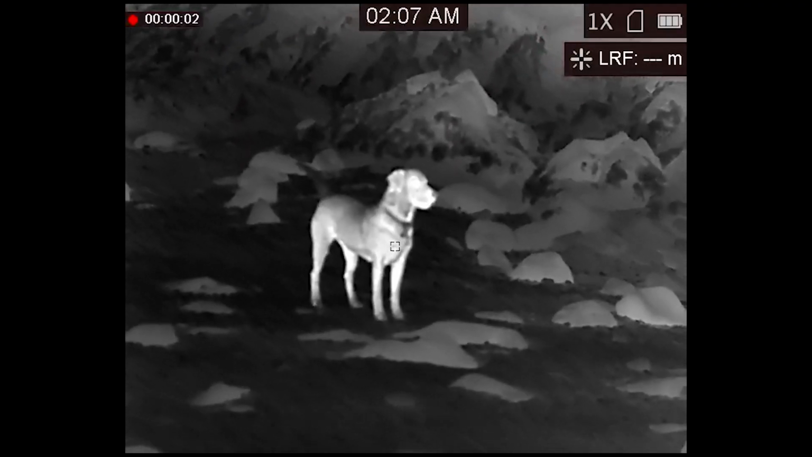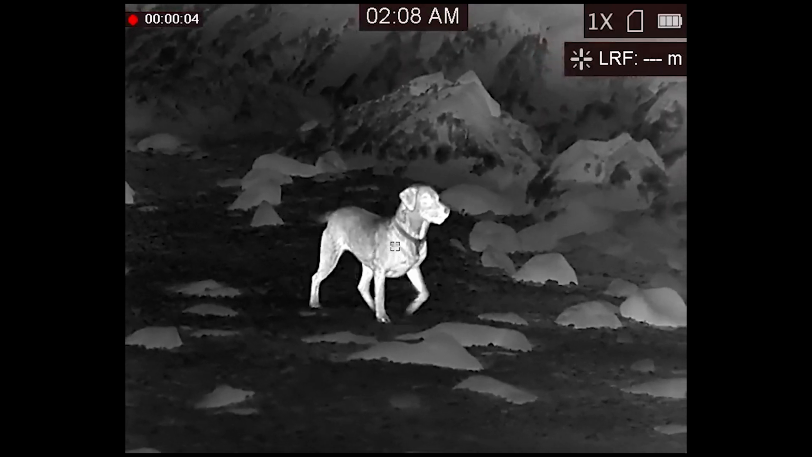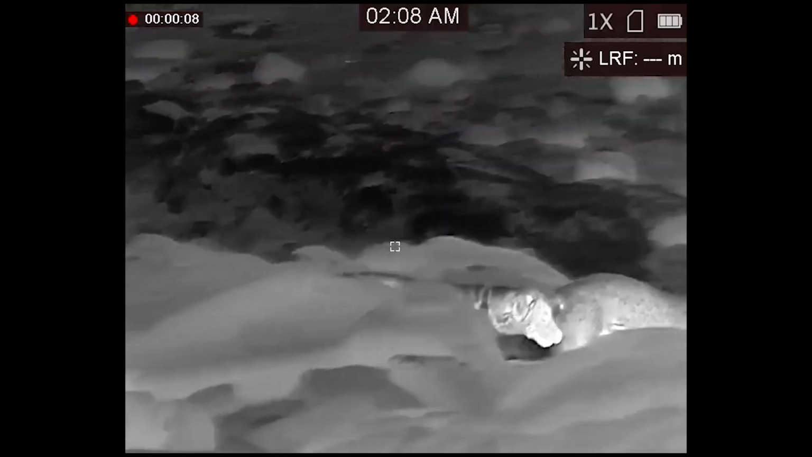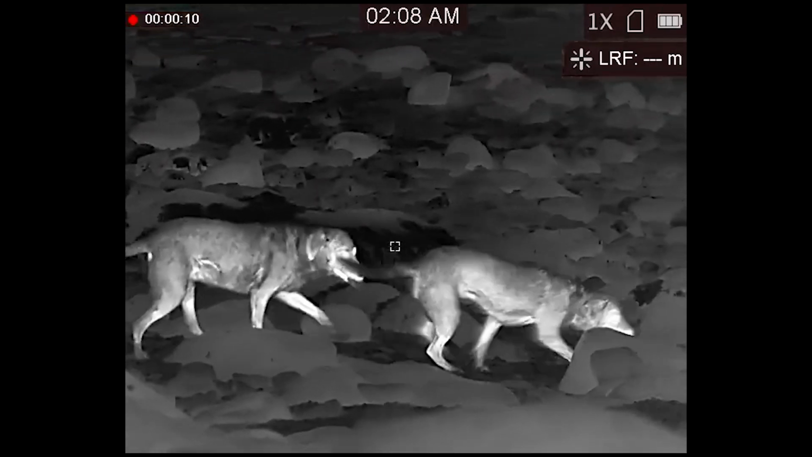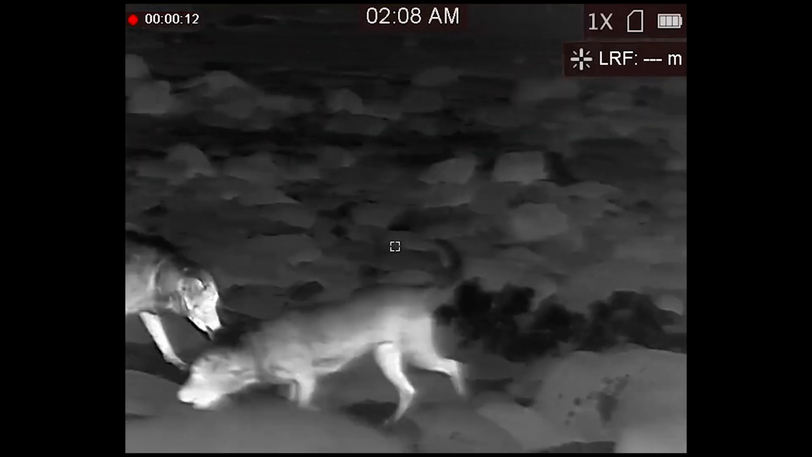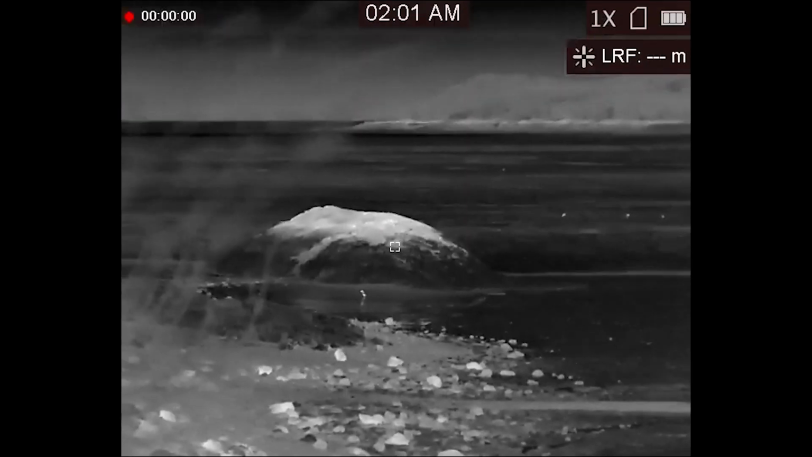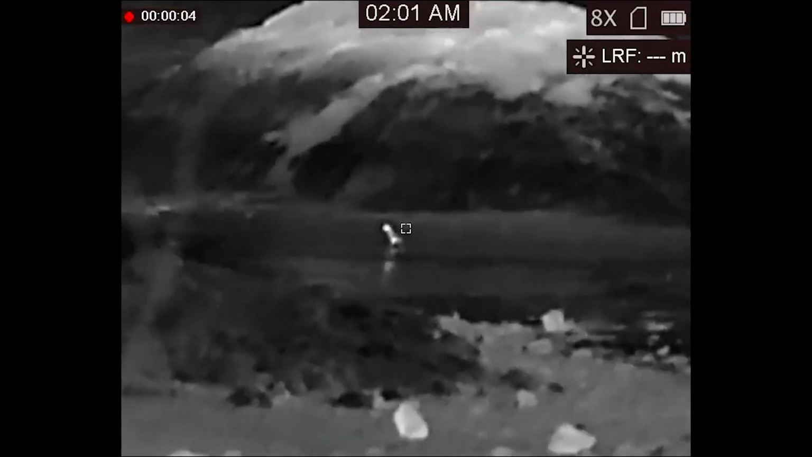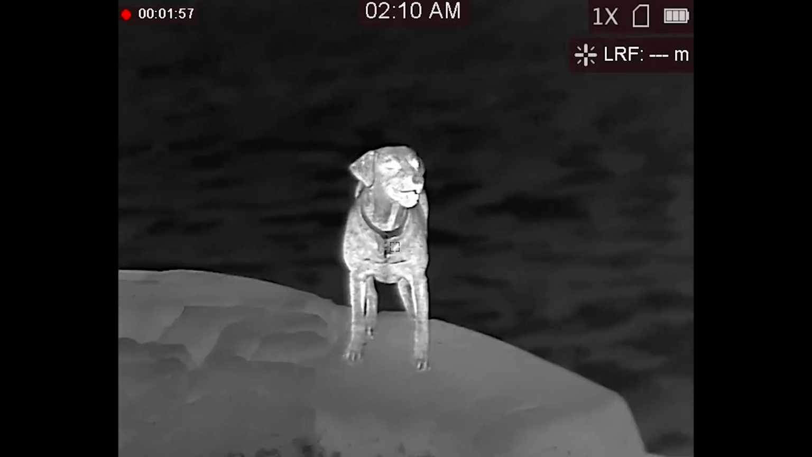One thing that's immediately obvious with the new Gryphon Pro is the quality of the sensor. It's a 640 by 512 12 micron sensor with an HD display, and it really does supply impressive detail. The HikMicro Pro has a progressive zoom, so you turn a wheel and it zooms in instead of using incremental steps. It really does work well.